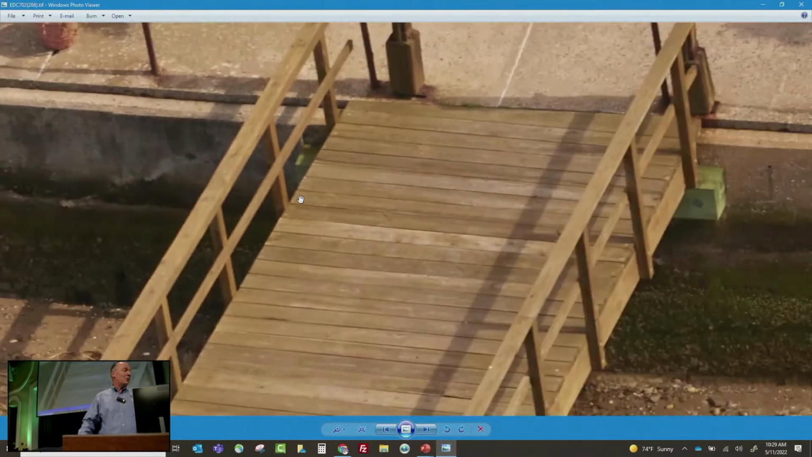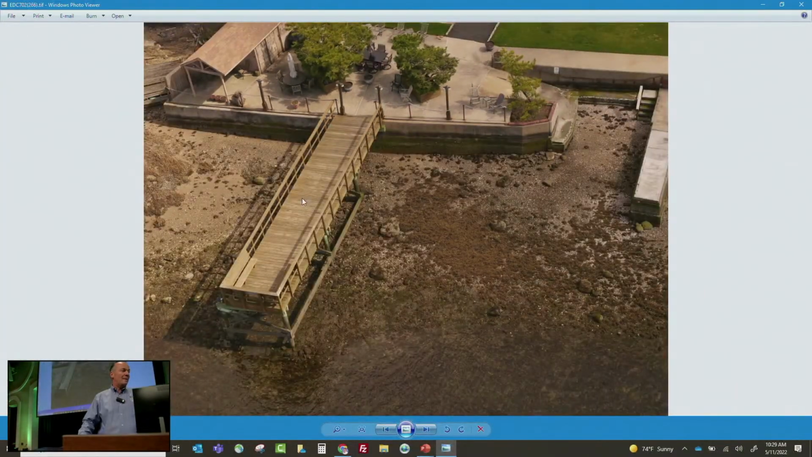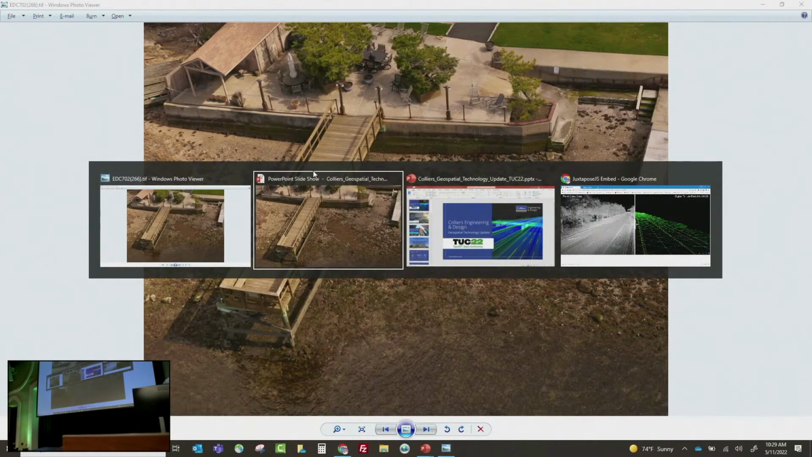So to me, this with LiDAR is really going to change the game for us. We've always had decent Sony A7R type cameras, but this stuff is like mind-boggling to me. So we're super excited about it. Let's see what else.